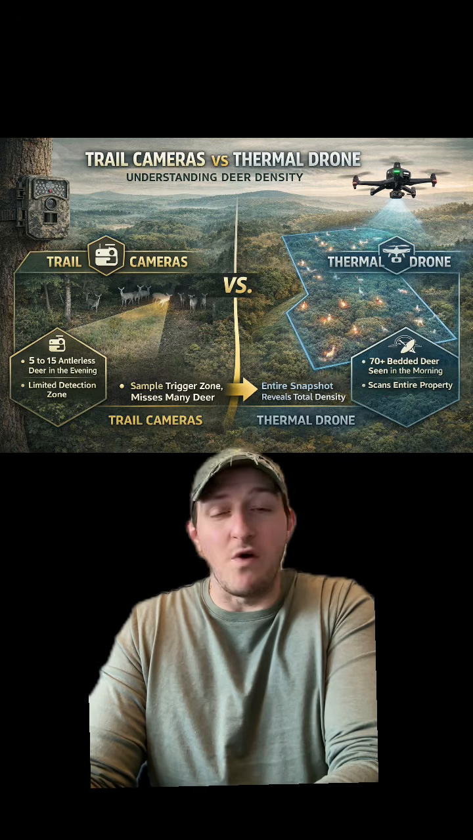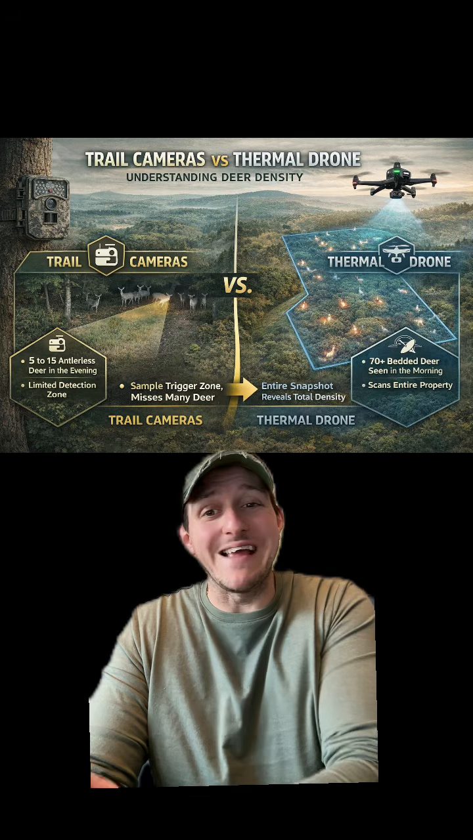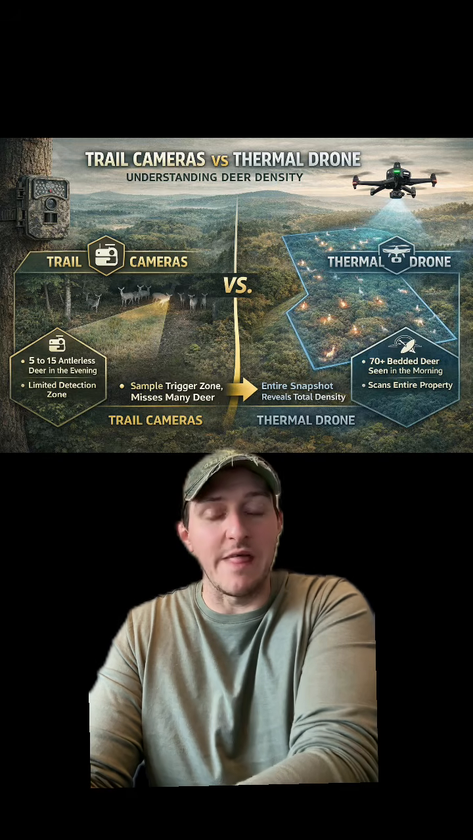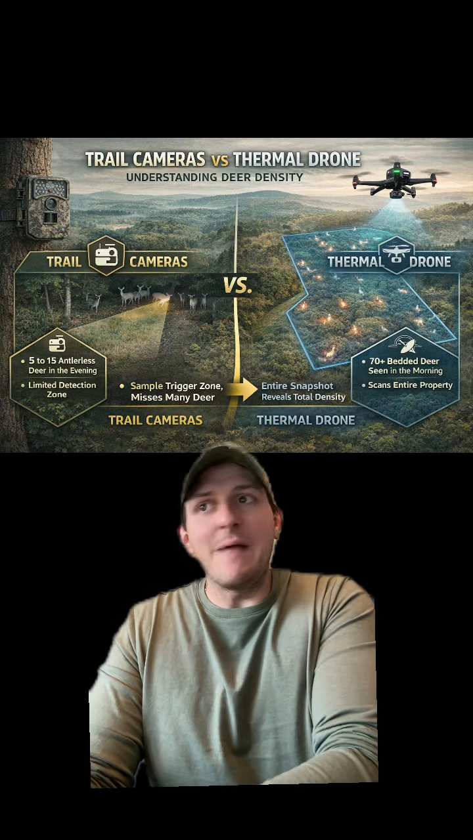I've also noticed fawns breeding on our farm over the last almost 20 years that we've owned it, just due to all the habitat, all the food plots we have. They can get up to that 70-pound weight where they come into estrus this time of year. I've actually had some bucks chasing some of those on camera. But I'm not even accounting for those.